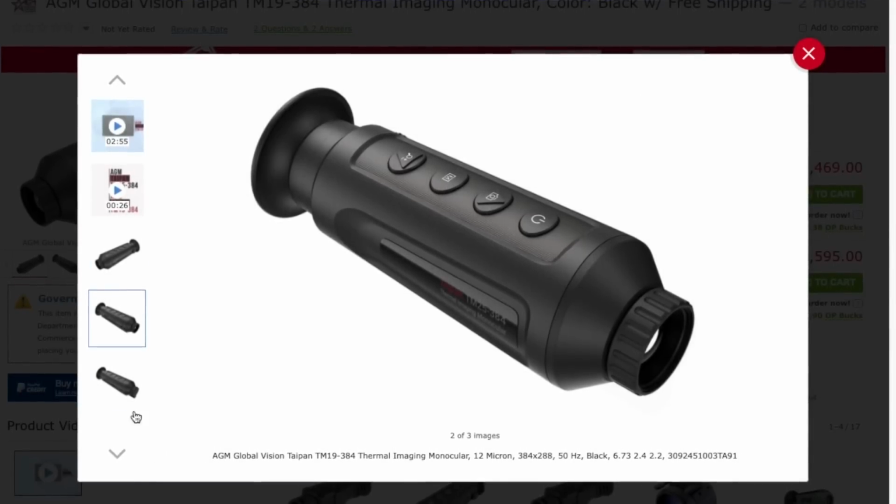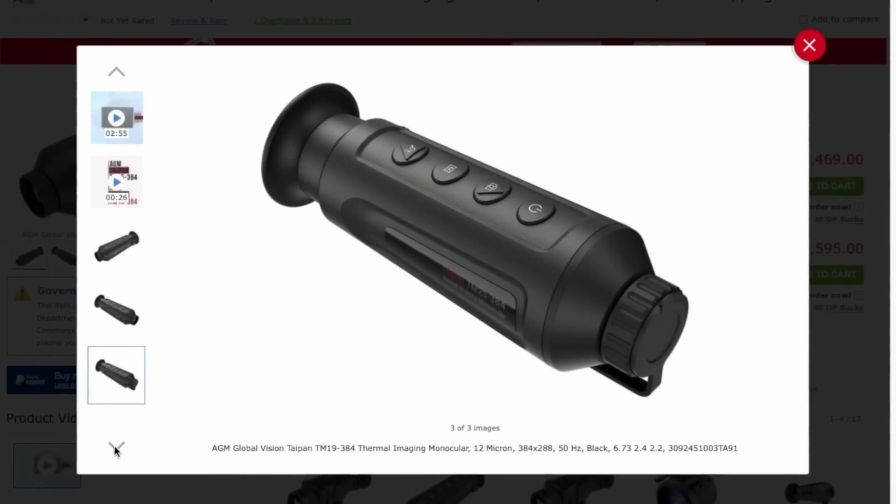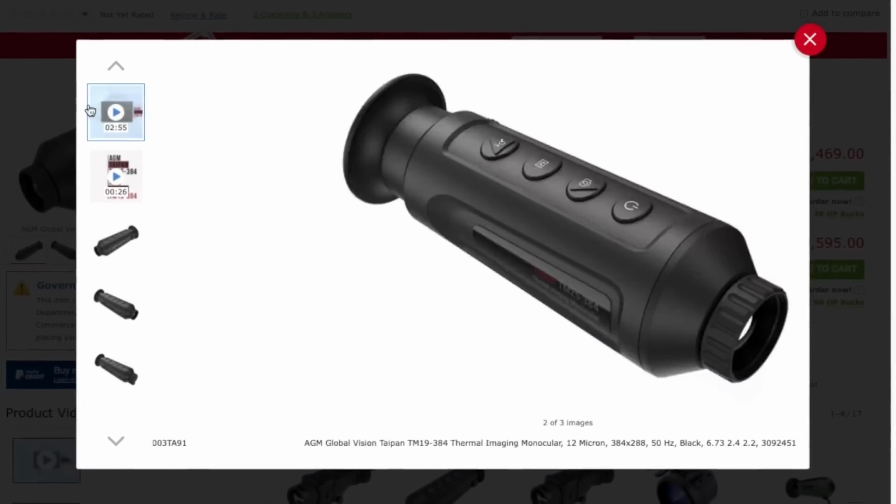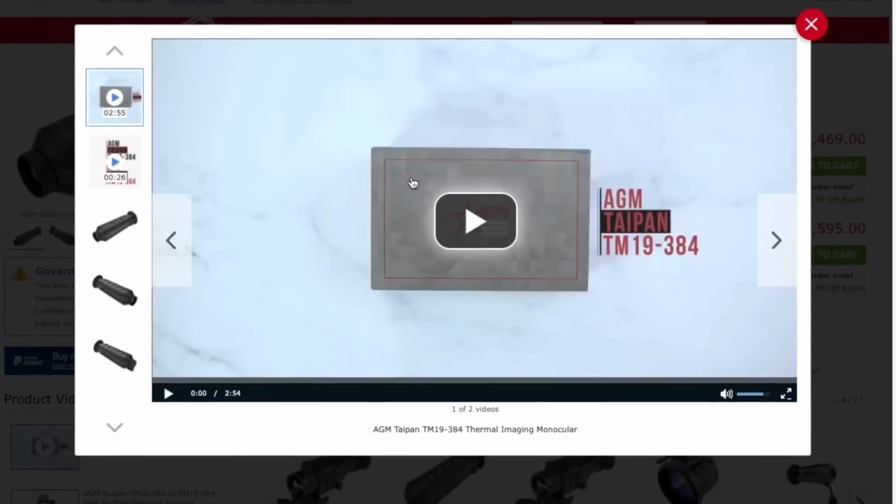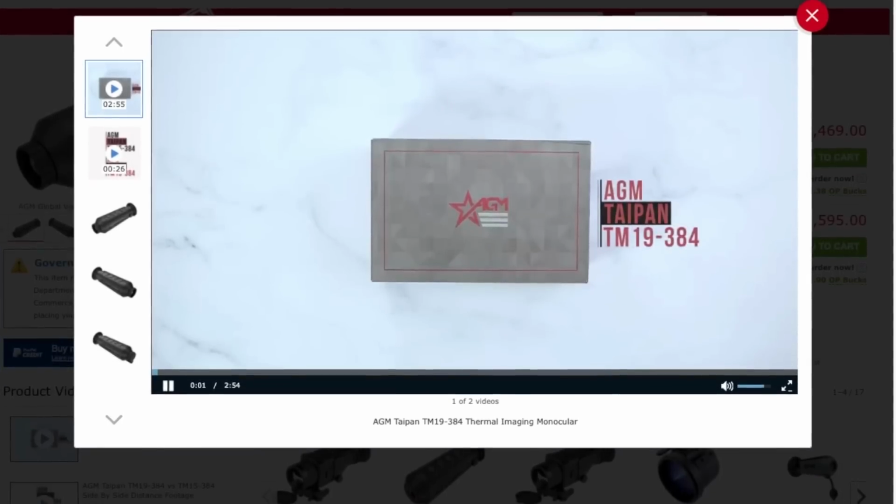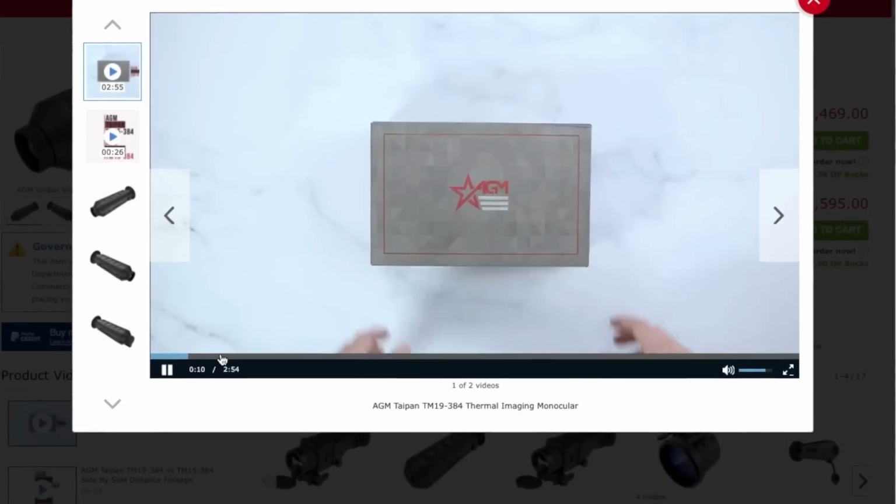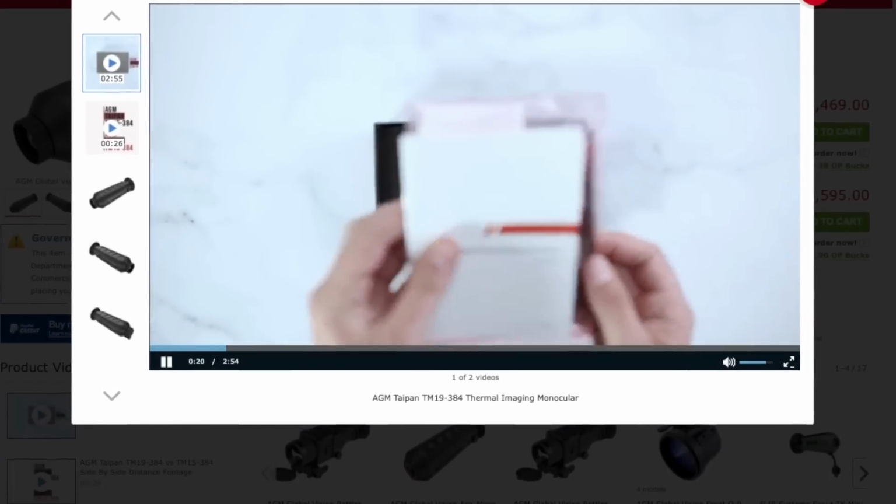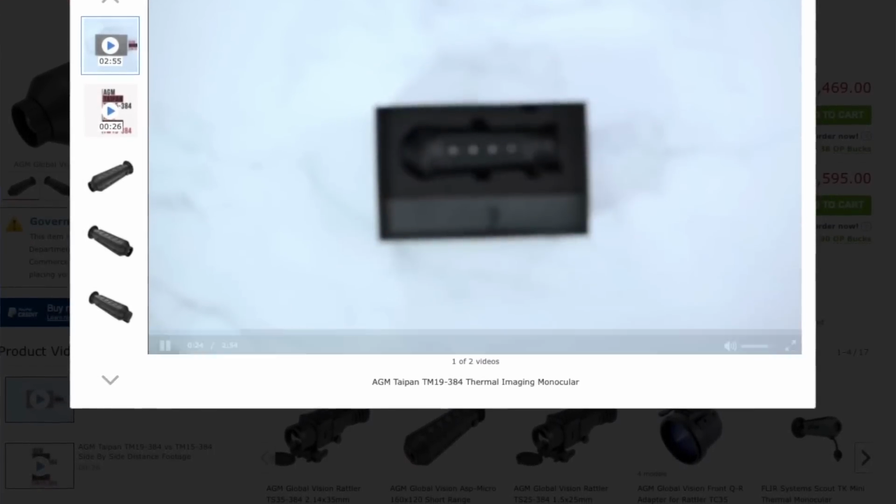And that's going to be the same resolution on the TM19 as well. Also 384 by 288. What you're going to get is a longer detection range, as I understand it, with a TM19. So you're going to be able to supposedly see out to 900 meters. Now, I said that in air quotes. I shouldn't do that because I have found that AGM's claims on these Taipans are actually pretty accurate.